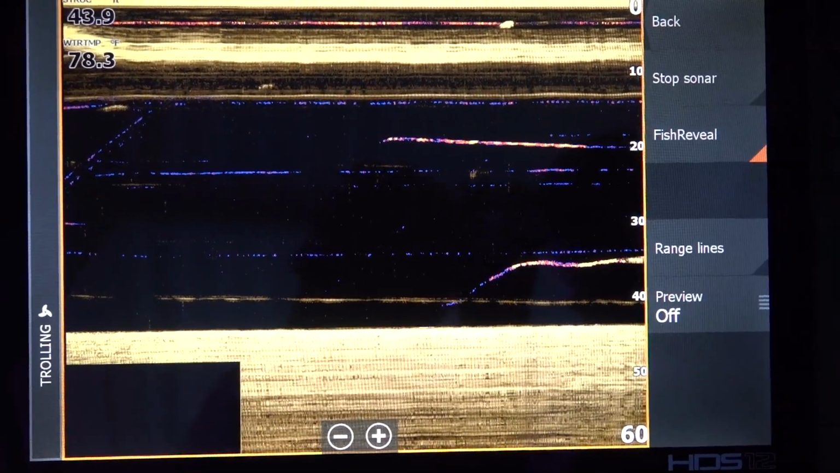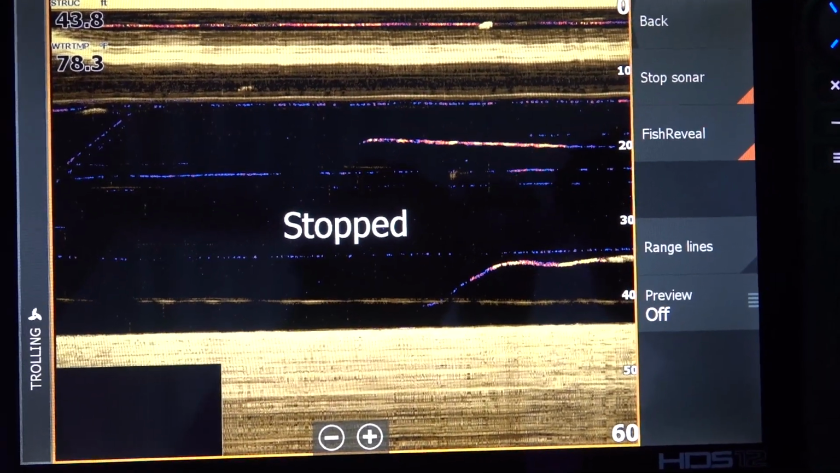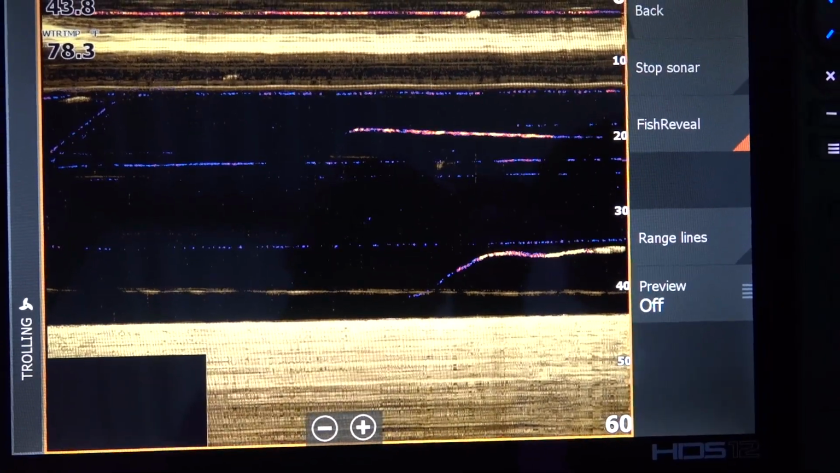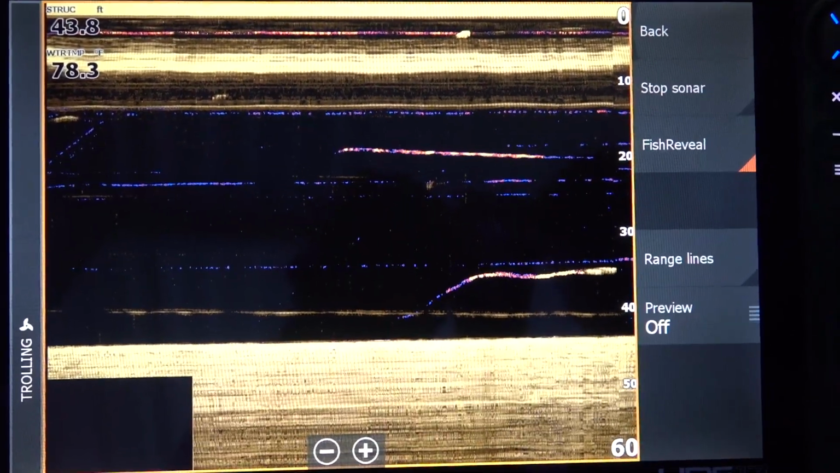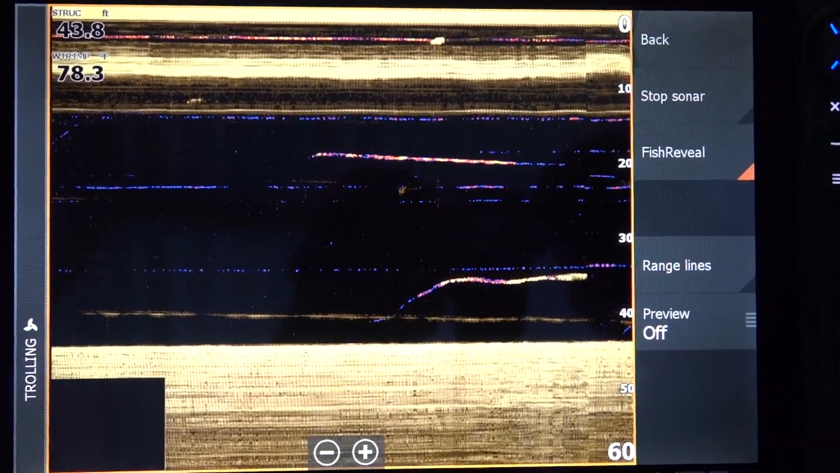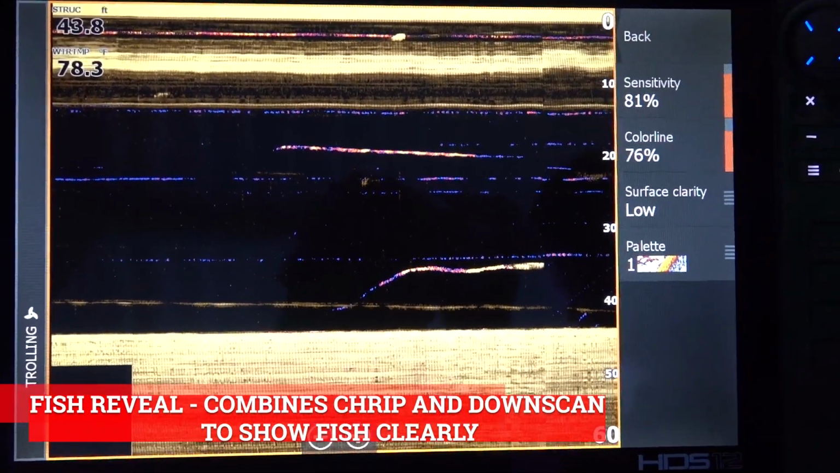So more options, you can actually stop the sonar. So if you wanted to freeze the screen and observe it, look at it, you could start it back up. Fish reveal, leave that on. Range line just puts lines. Preview, I'll leave off. Come back here to fish reveal options.